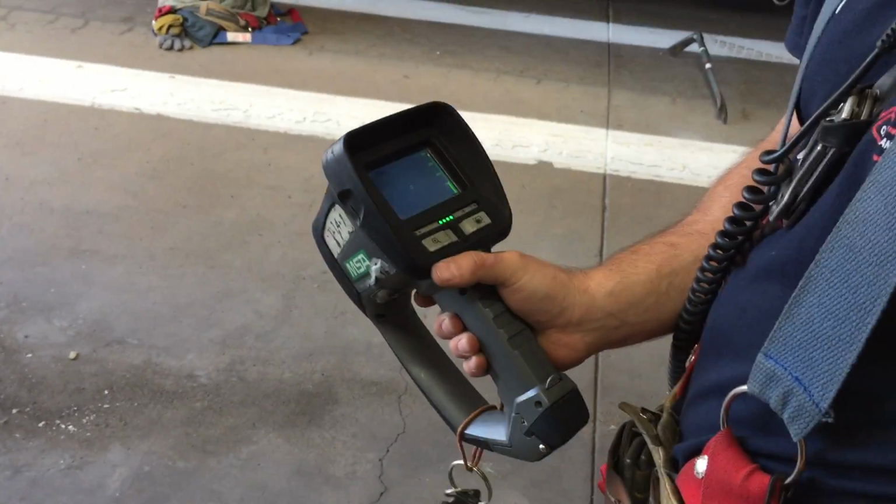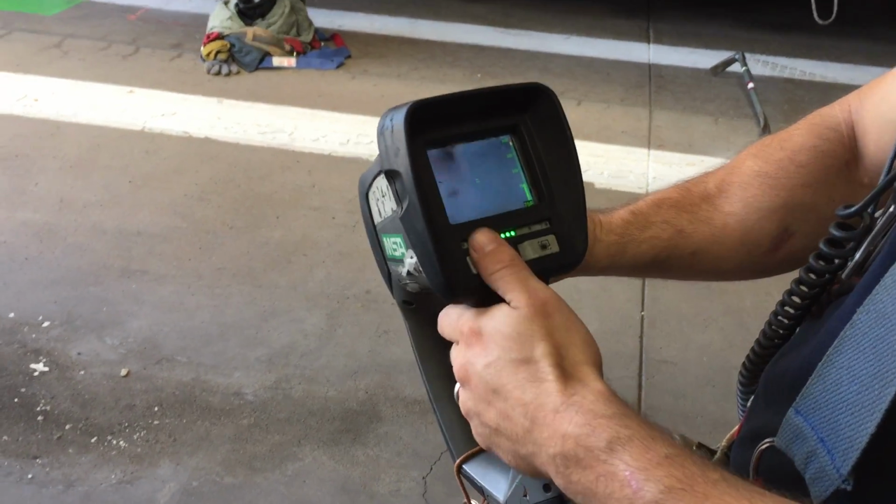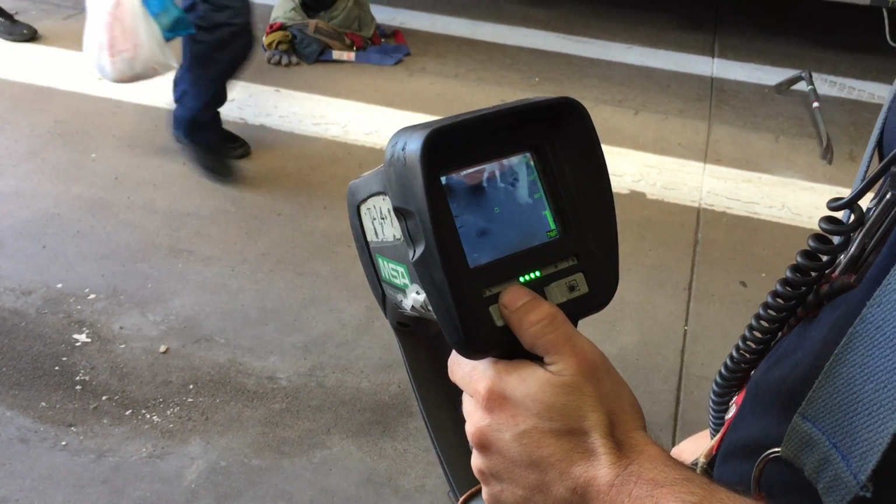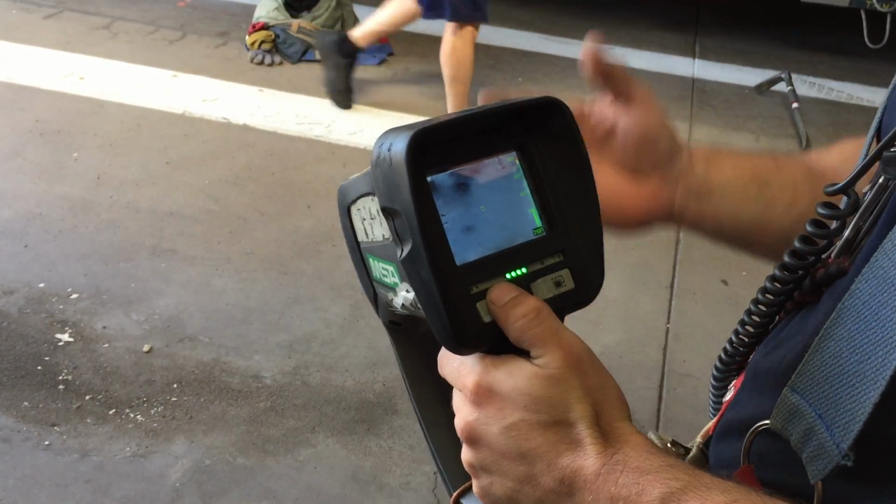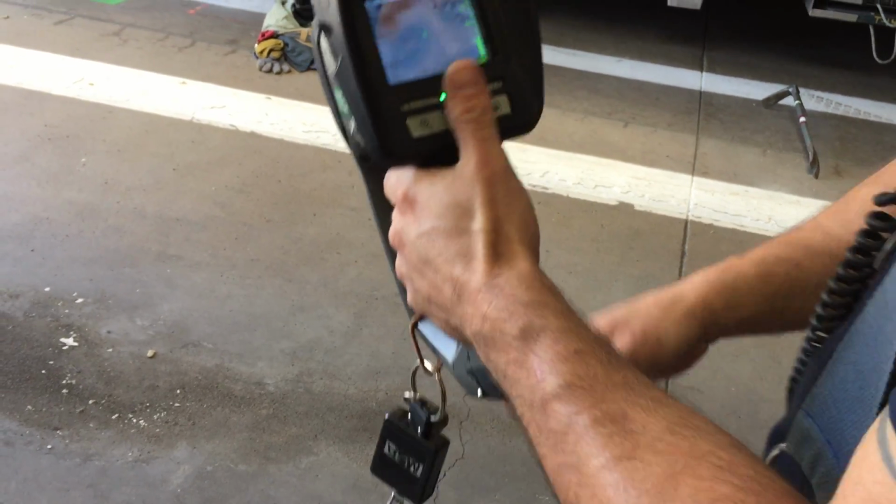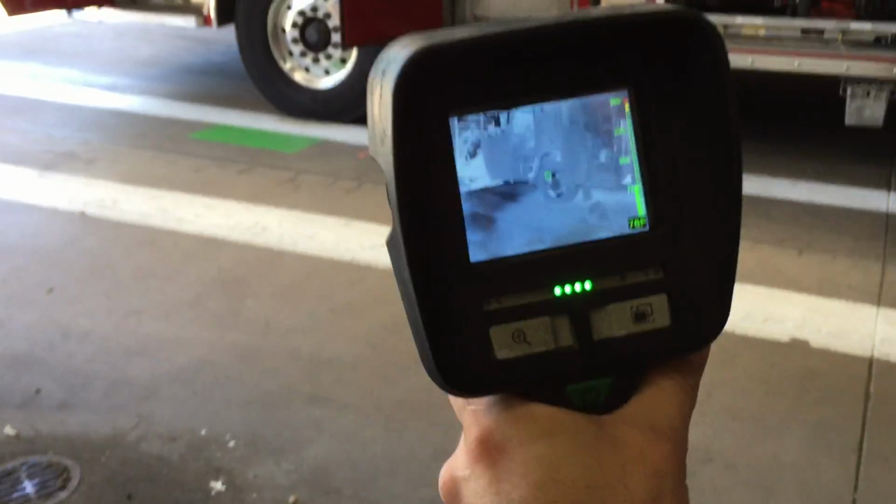So this is actually one of the newer thermal imaging cameras. The comparison I usually make with it is it's almost comparing an old standard definition TV to almost a 4K TV, comparing this one to the ones that we've had, the ones we got about 10 years ago. So this one you can actually get a pretty clear picture on. And this one actually has quite a few nice features.